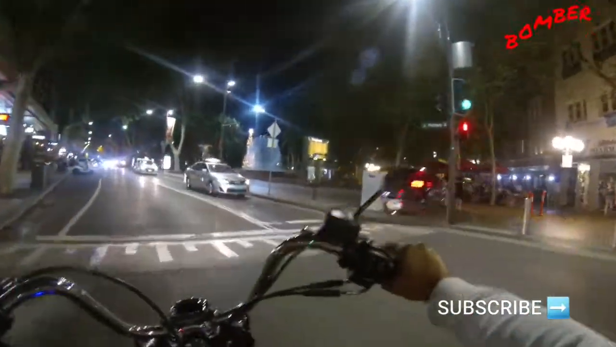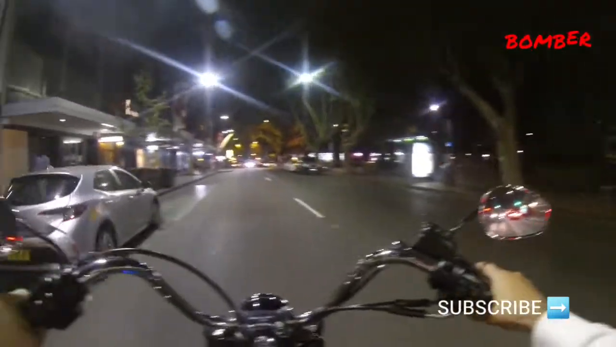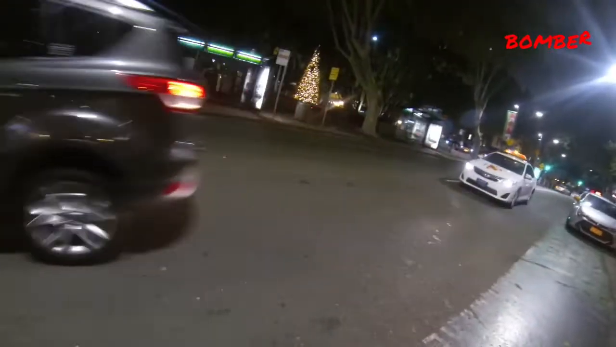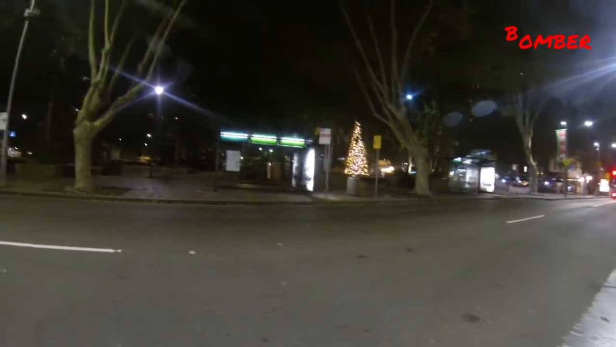There's the famous fountain. I wouldn't mind getting up on the footpath to take a photo. Probably a bit too busy now, and if police were to come, I'd probably get in trouble. Plus there's no real pathway up. Yeah, I'm just looking for a bit of a gutter there or somewhere I can climb, but I don't think it's going to happen.